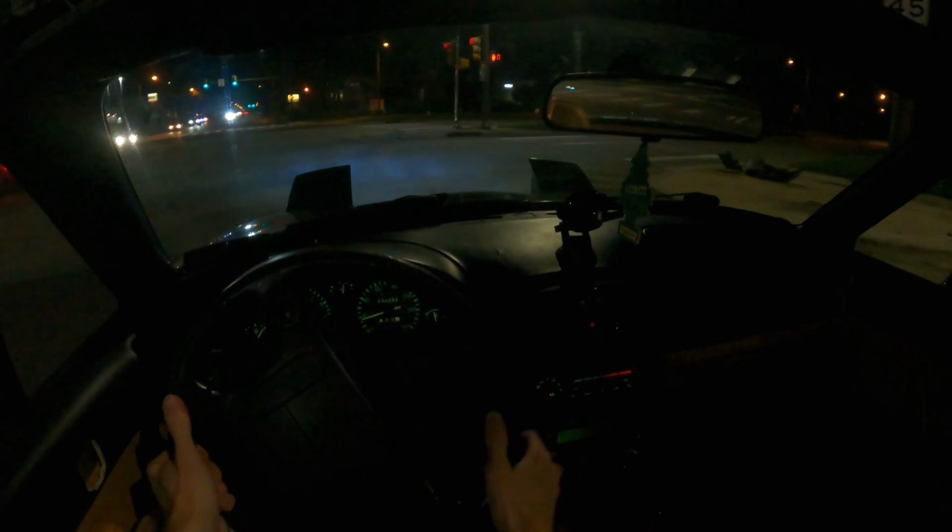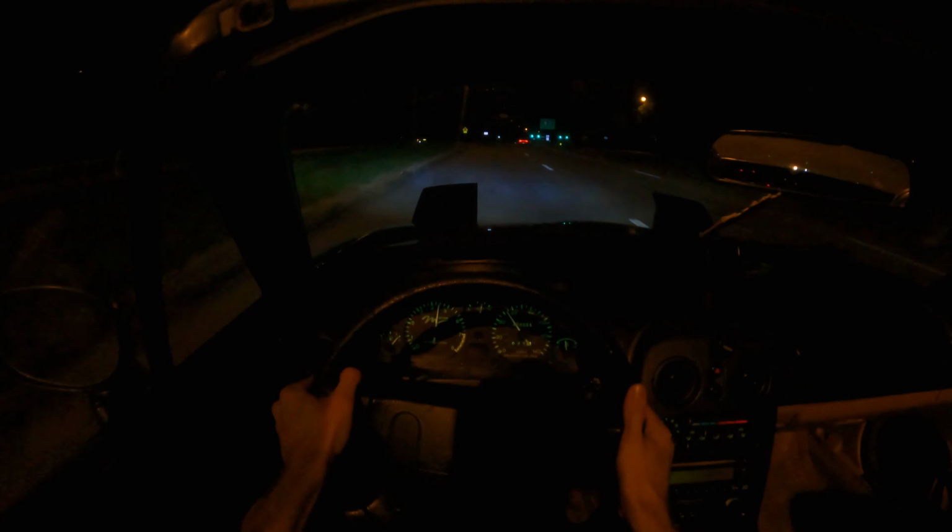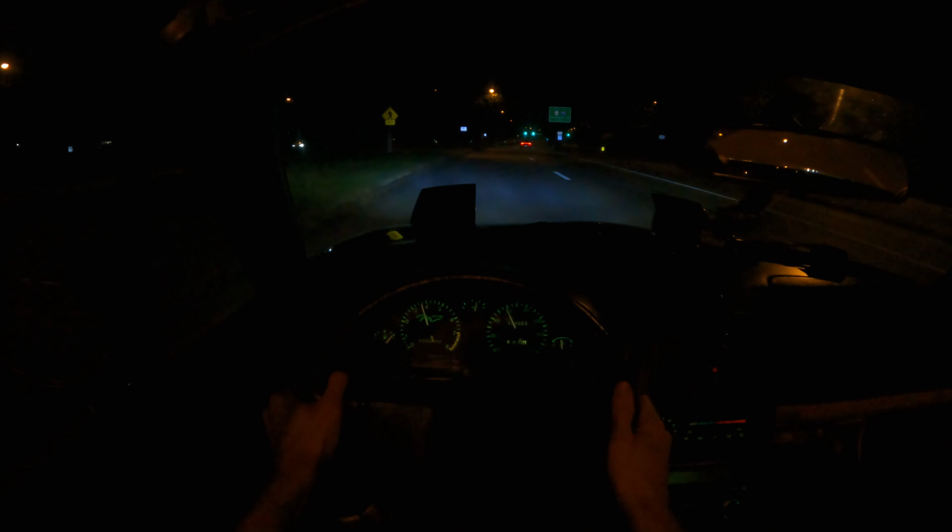That was a railroad crossing. I think we'll actually make a right here. It's about to turn left. We do have a speed camera here though. I already need to slow down, geez.